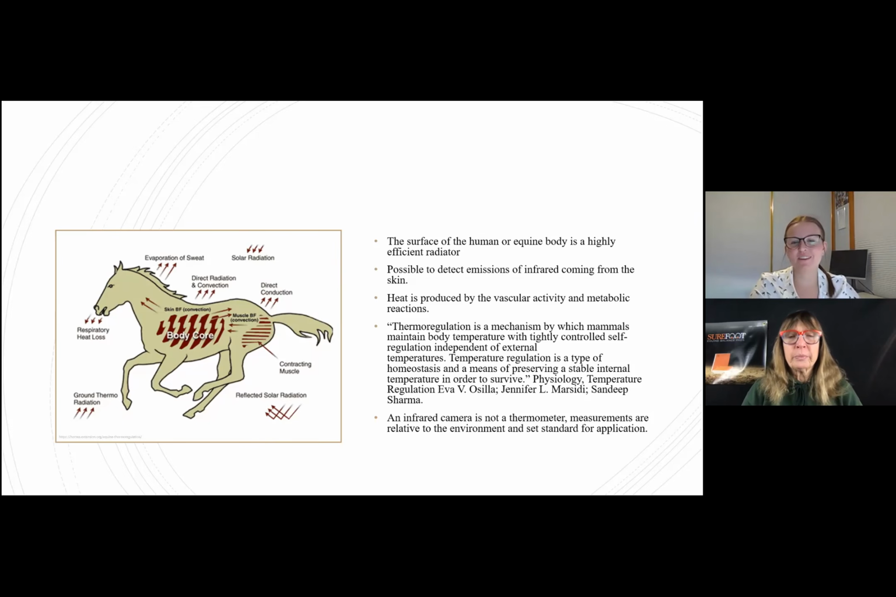An infrared camera is not a thermometer, but while readings can get close to actual temperatures, measurements are relative to the environment and set standards for application. Infrared cameras, like a thermometer, are calibrated to some thermodynamic reference, like a baseline or starting point. The diagram here shows the different ways equines regulate their temperature from their surroundings and bodily functions.